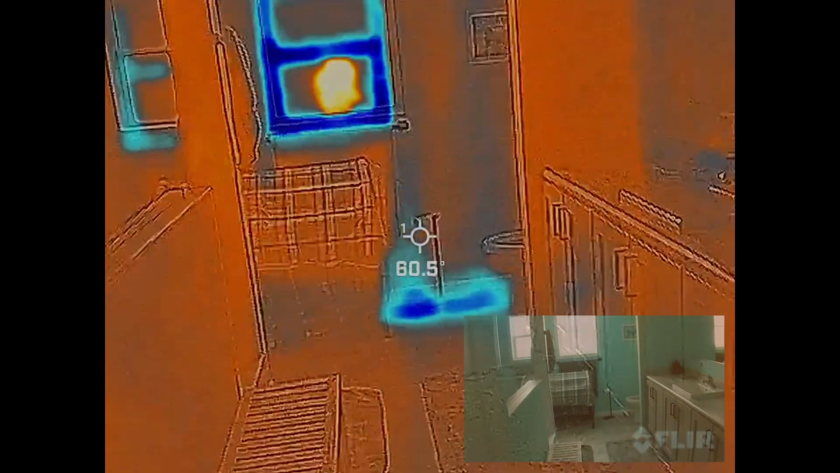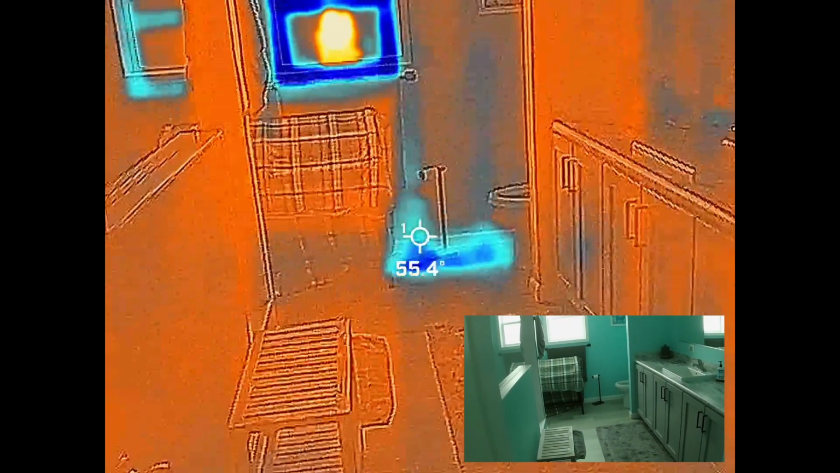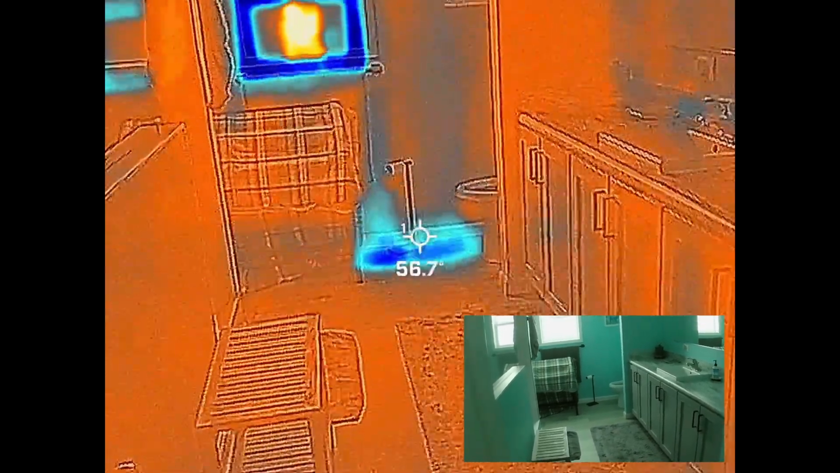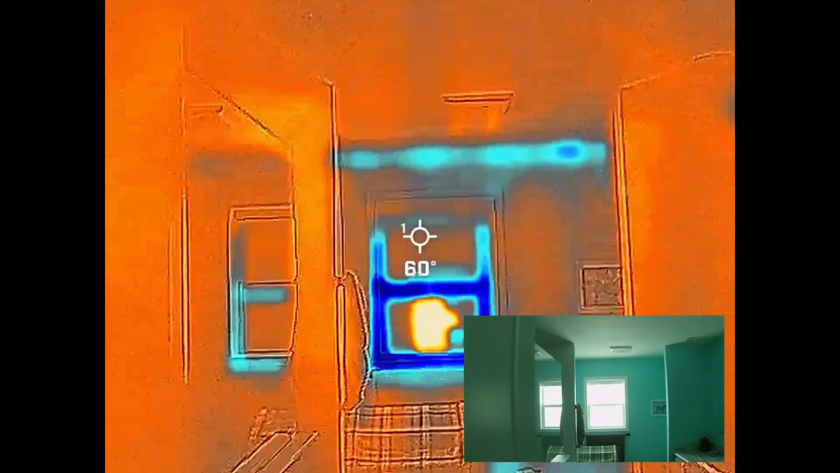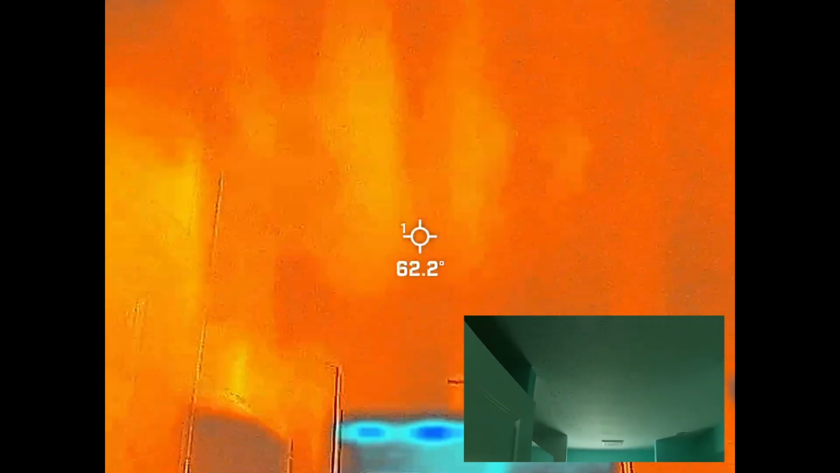In the master bath, we do have a little bit of cold air coming in right there on the floor. I wonder if that's, I don't know why that would be, the toilet paper stand. I'll have to move that and see. Same thing with the windows. And the corner, but nothing in the ceiling.